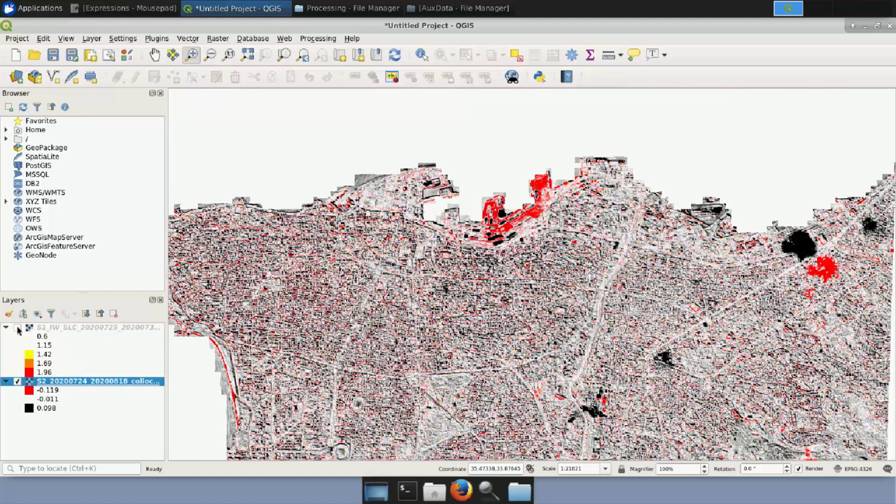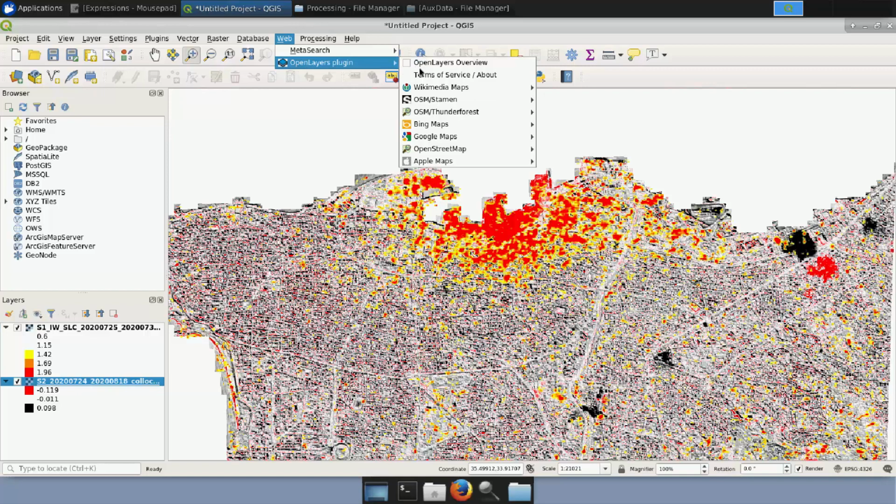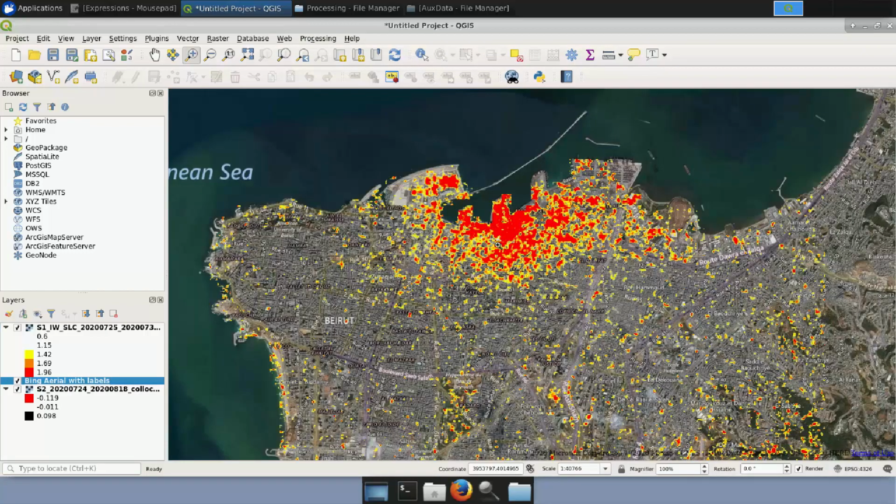Apart from that, what else we can do is we can add some background. We can go to Web, OpenLayers plugin, Bing Maps, Bing Aerial. Let me select now with labels and it will be loaded. And here we see that with the last style that we have loaded, the one that we have made transparent, we see only the areas that have been damaged with these colors.